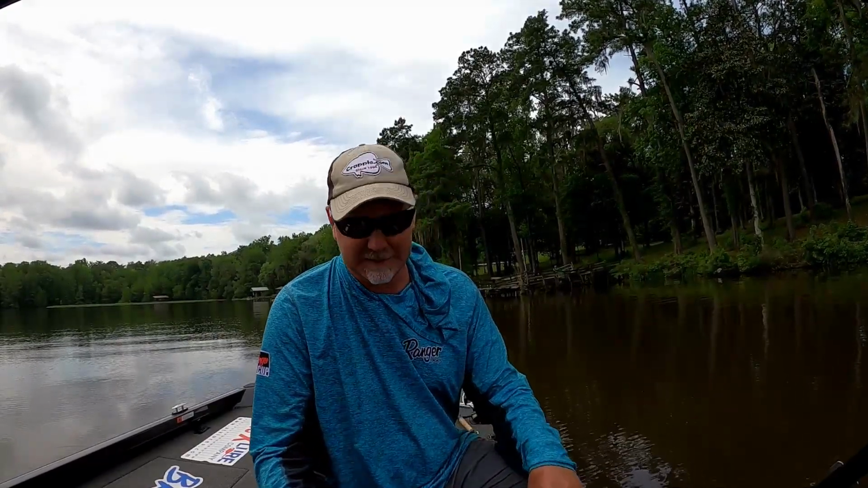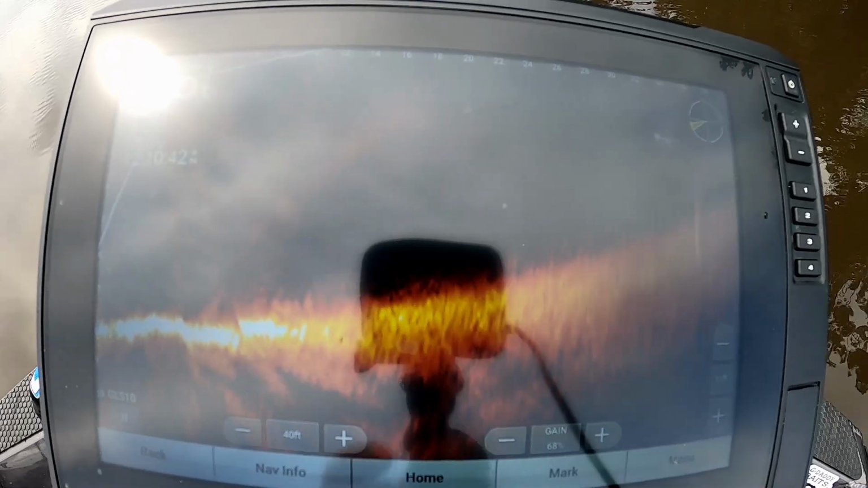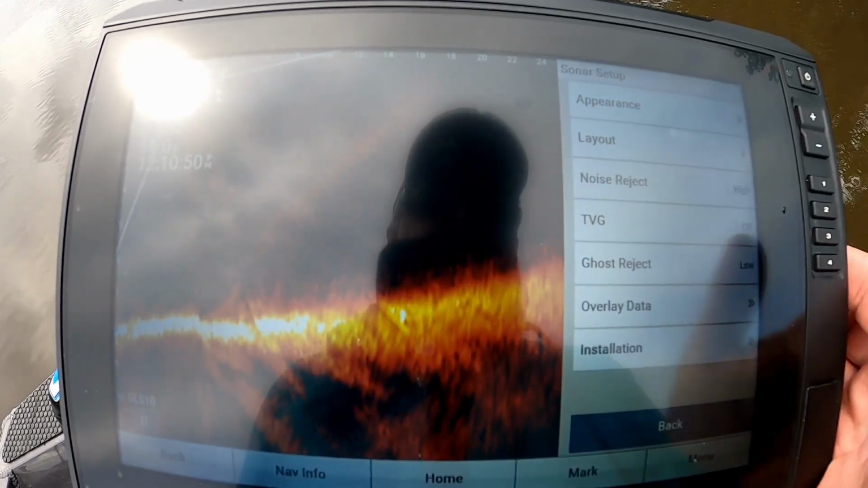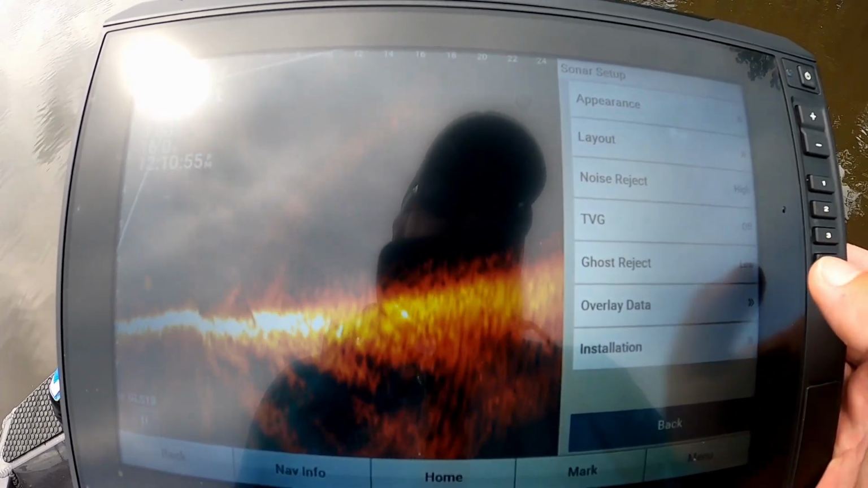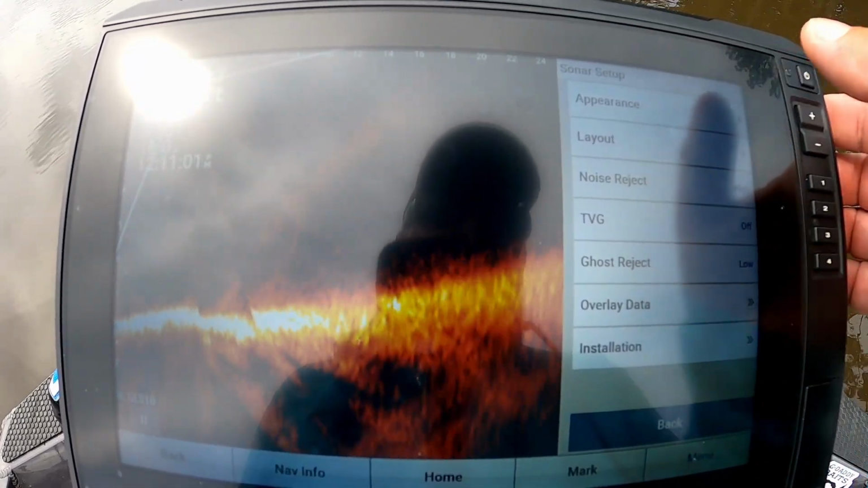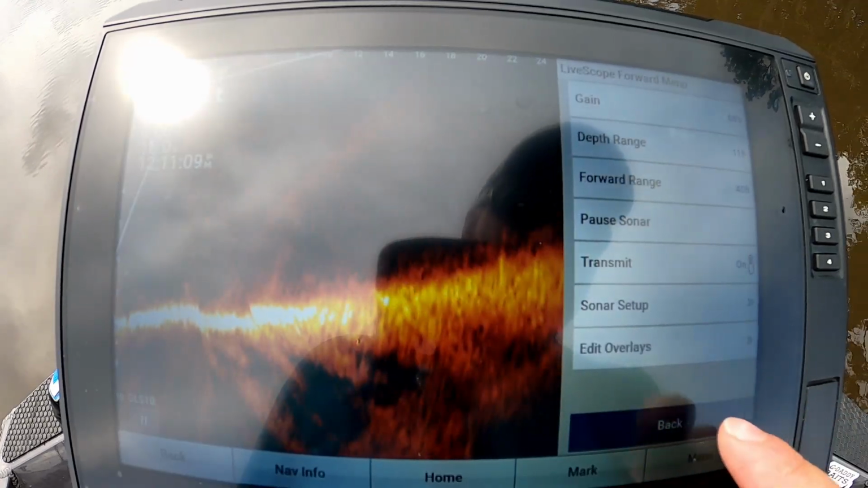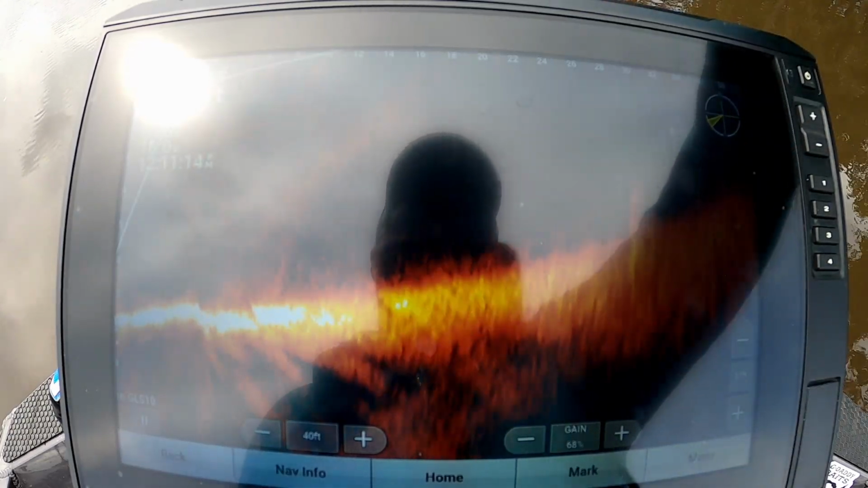Now, let me look and see what my settings are, guys. Hold on just a second, and I'll tell you what I got my live scope set on. All right, so we have noise reject on high, ghost reject on low, and everything else pretty much I think is turned off. Color gain is default. Color limit is 0. And I have my gain at about 68, which is where I used to run it before I started having all the issues.